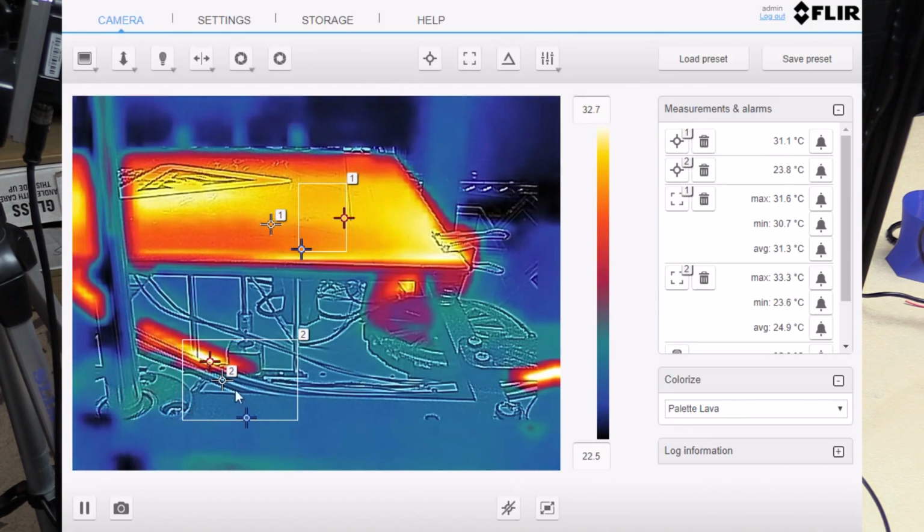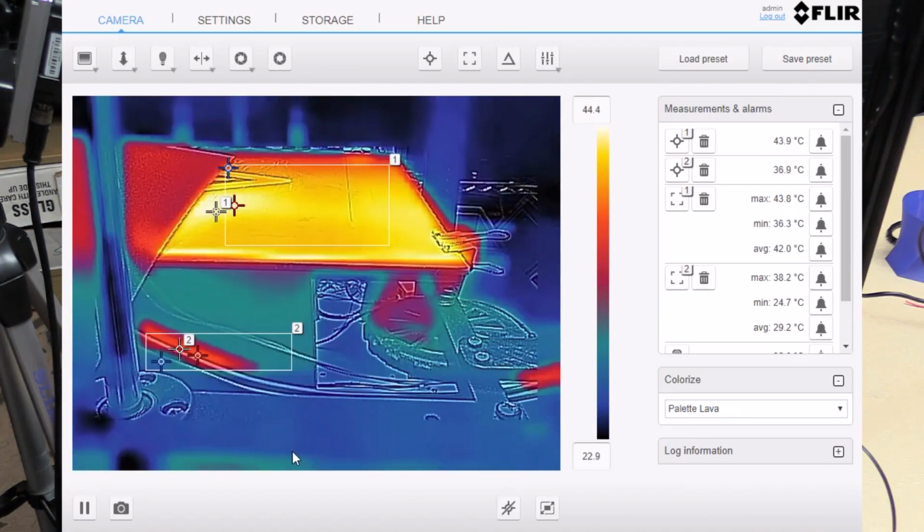I guess I'm slightly misaligned with my spot temperatures. So we're up to about 43 and a bit now on the heat bed. It's still rising slowly. As I said, it won't get much above 50.